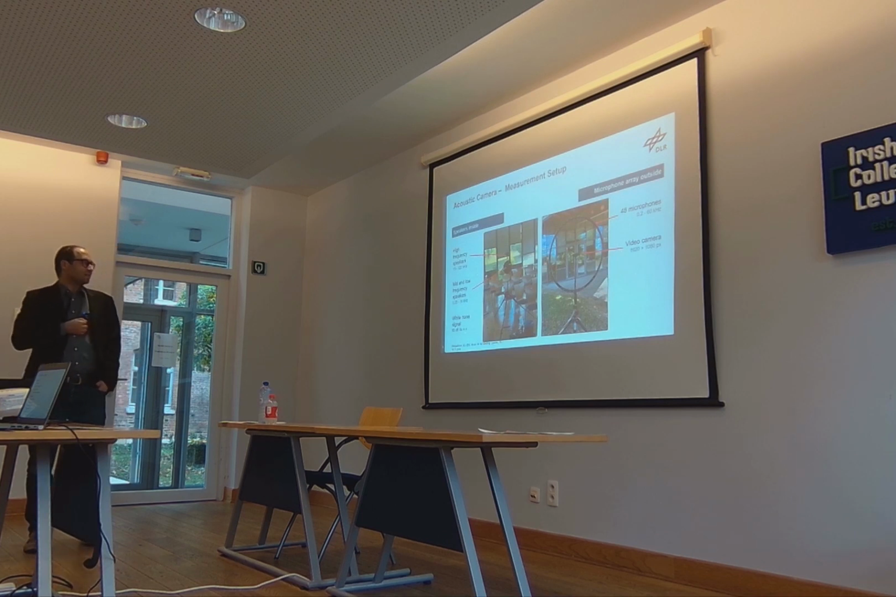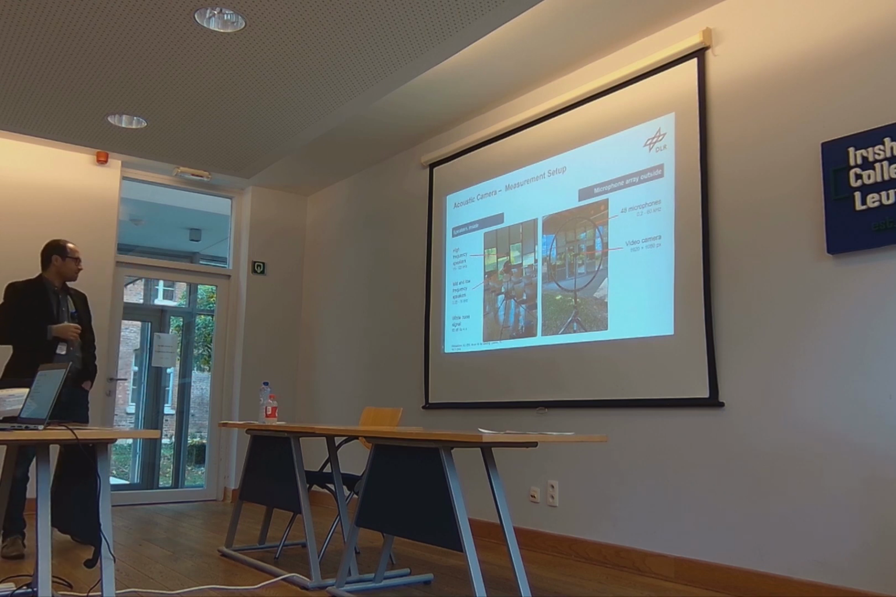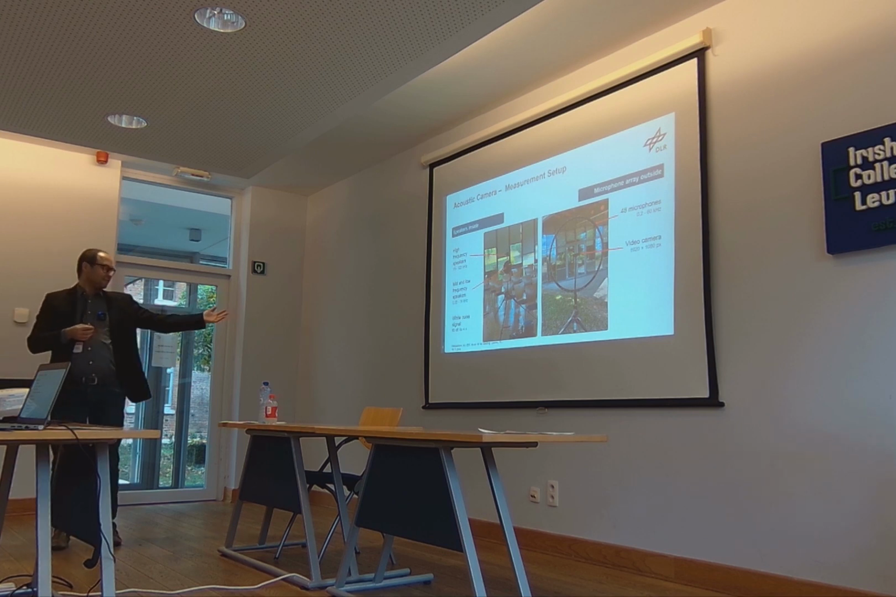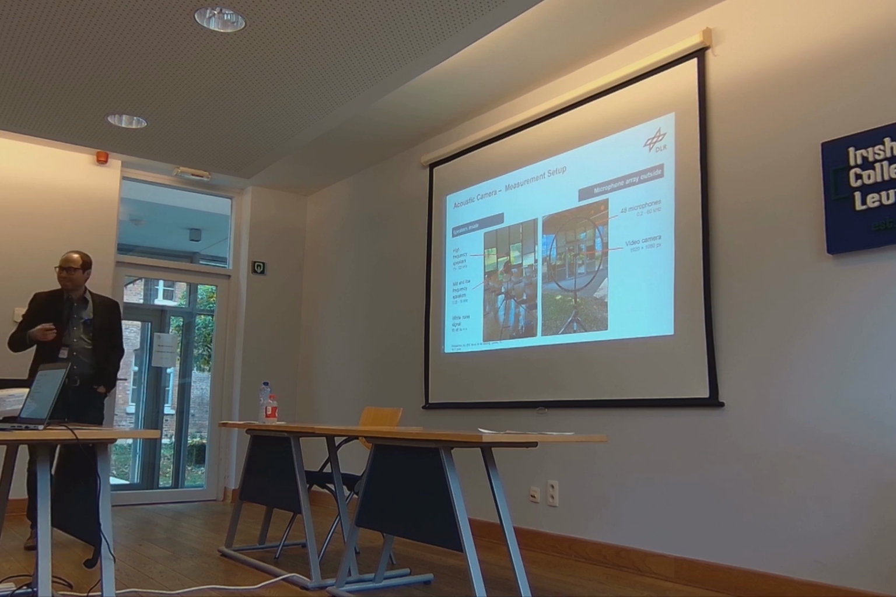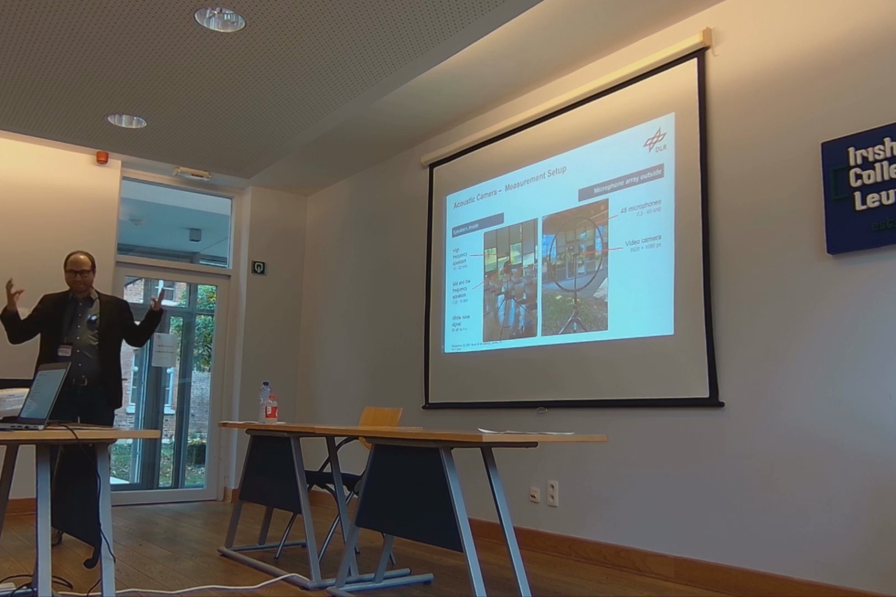So this is how a setup looks like. At the inside there is this speaker. In this case it's two speakers for two frequency bands. And the idea is to have a homogeneous sound source that radiates in all the directions at once. Currently we're using a white noise signal, so I always think we should use some music or something like that, which would be much nicer for the people during the measurement. White noise, loud, is not very nice to use.